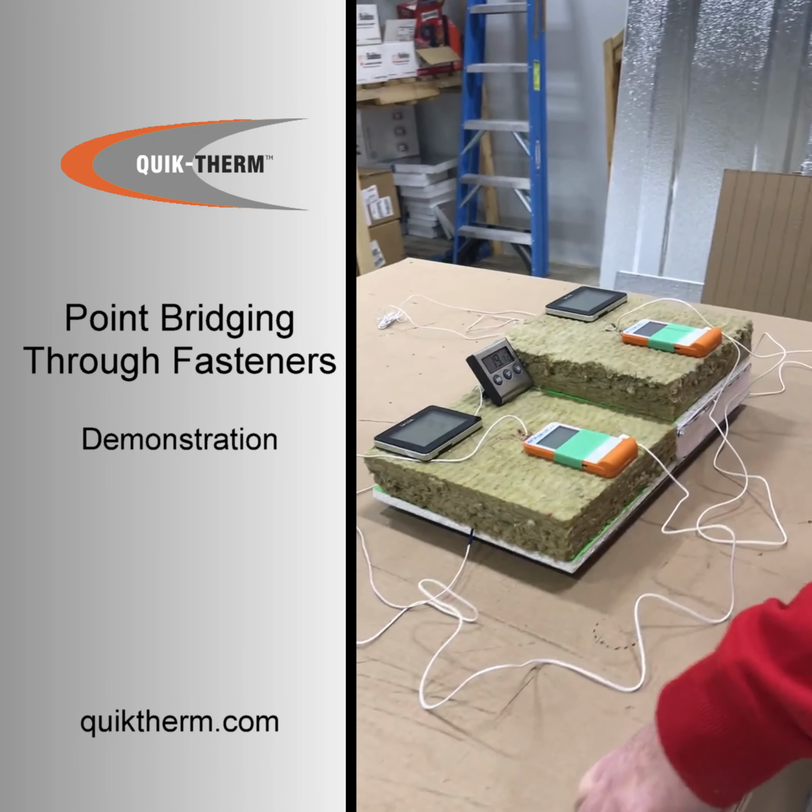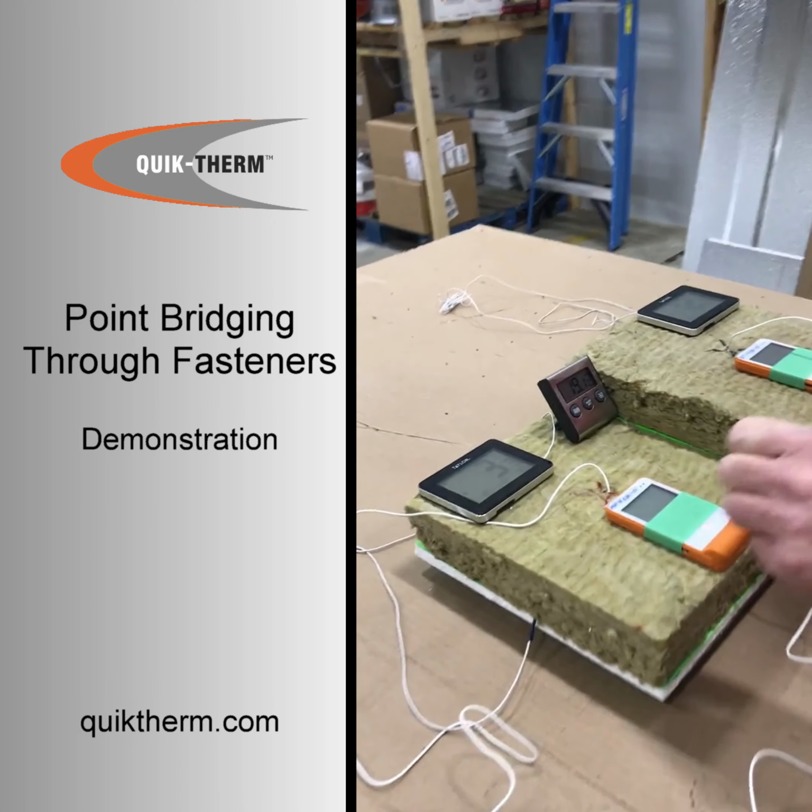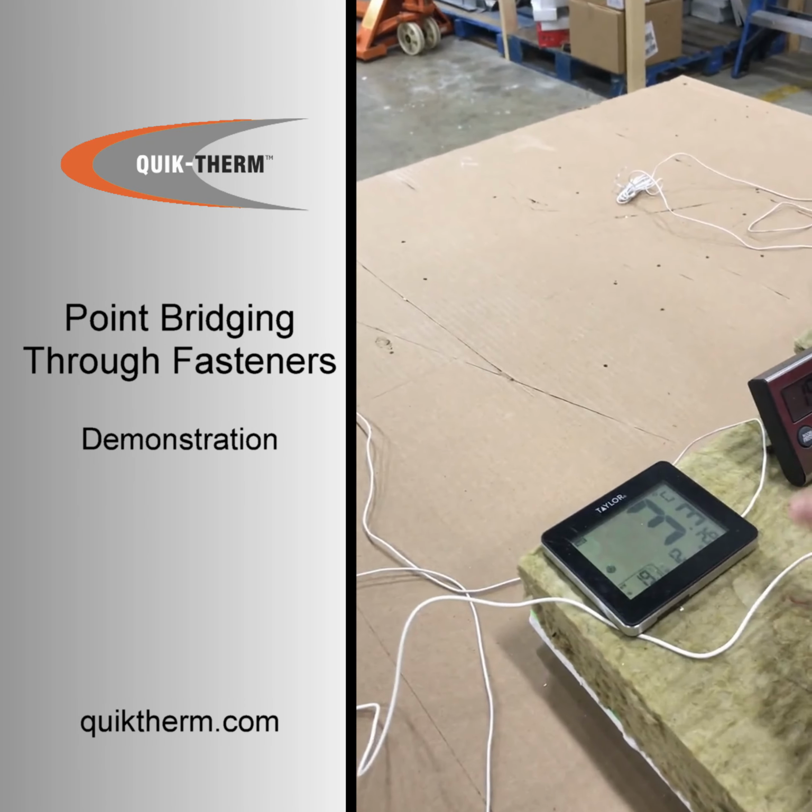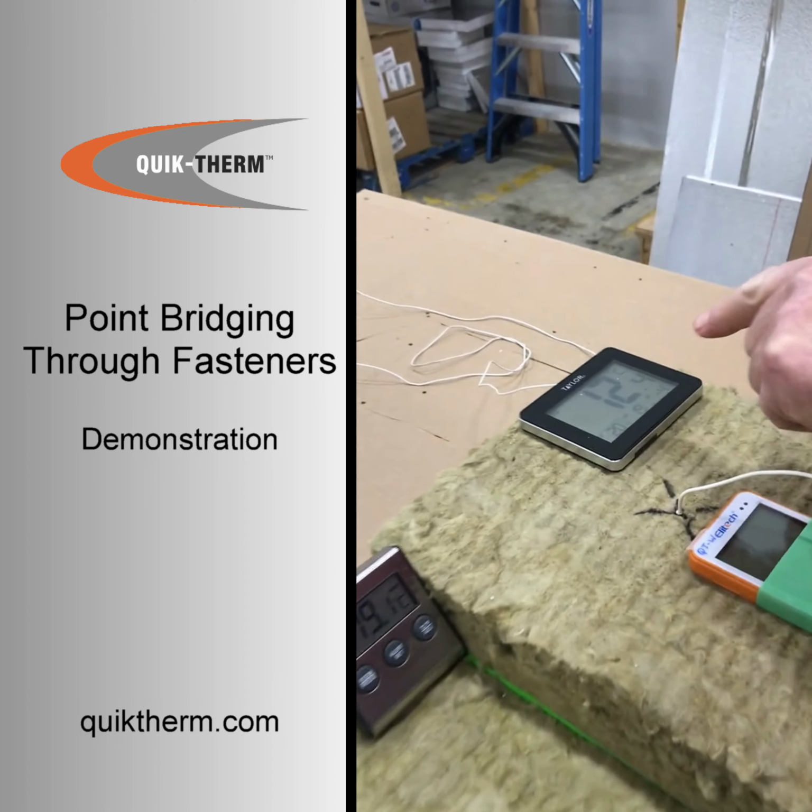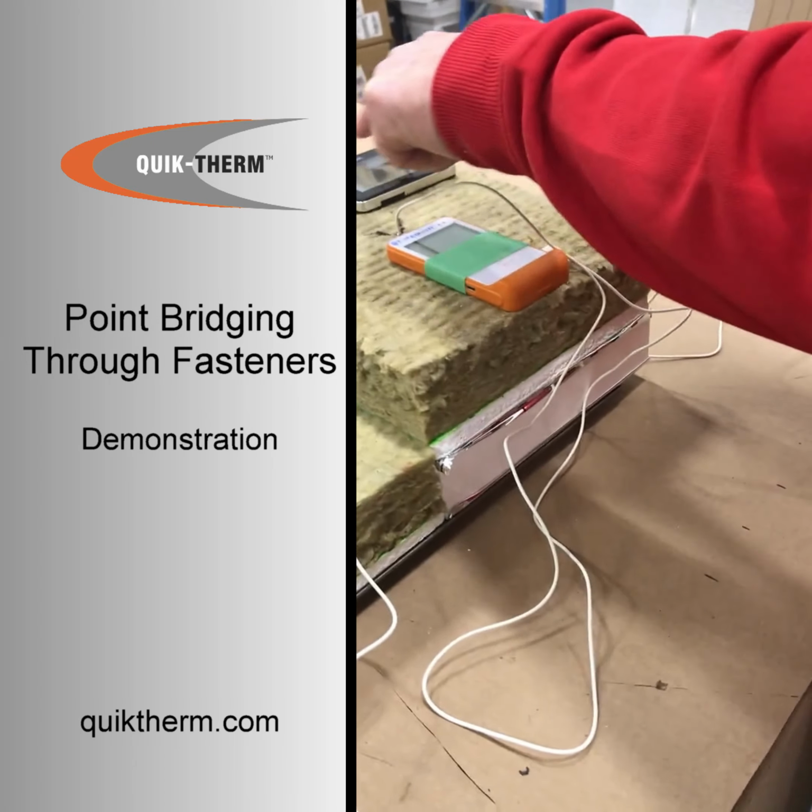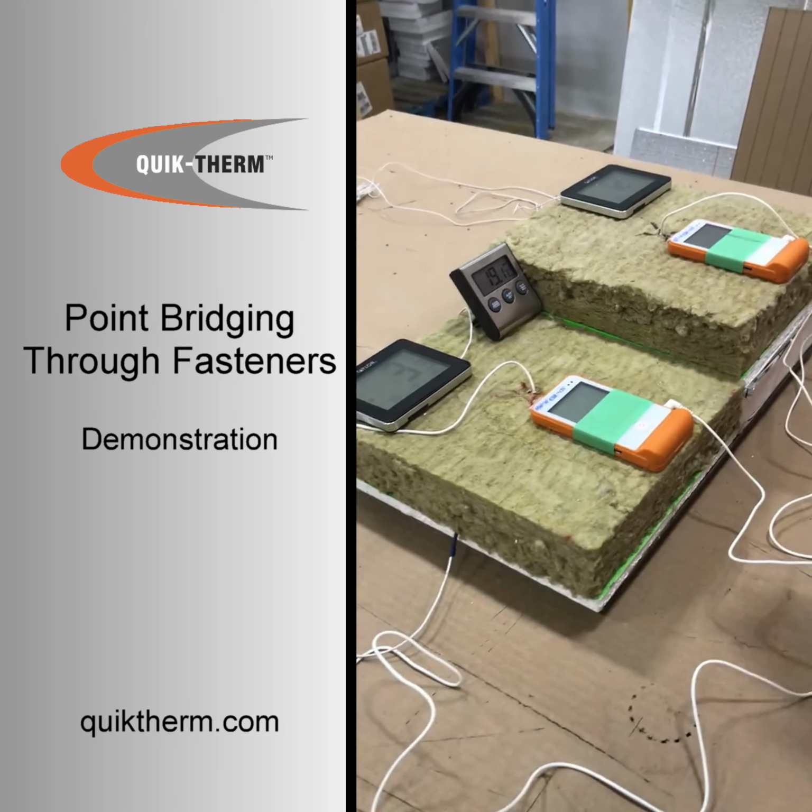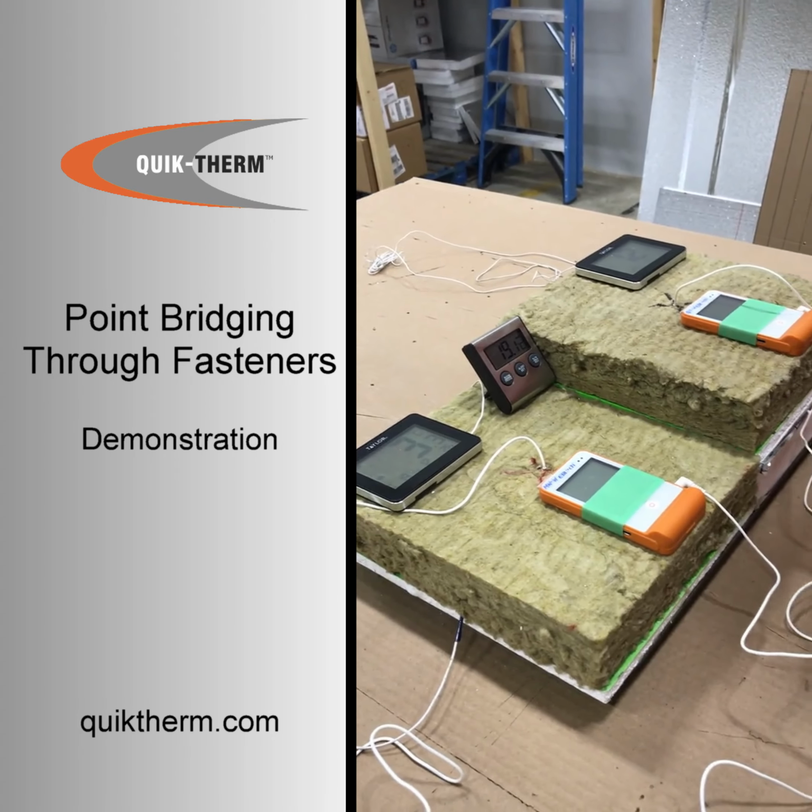Okay, so here we are. We're about an hour later since we set up the test. So as we can see here, the drywall temperature for the non-insulated system is 3.3 degrees. The drywall temperature for the insulated Quik-Therm system is 12.4 degrees. So we got roughly a 9-degree temperature differential between the insulated and non-insulated system.